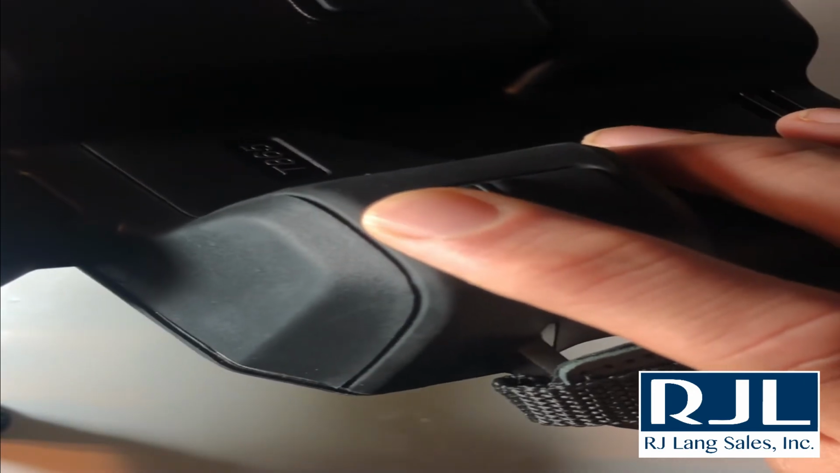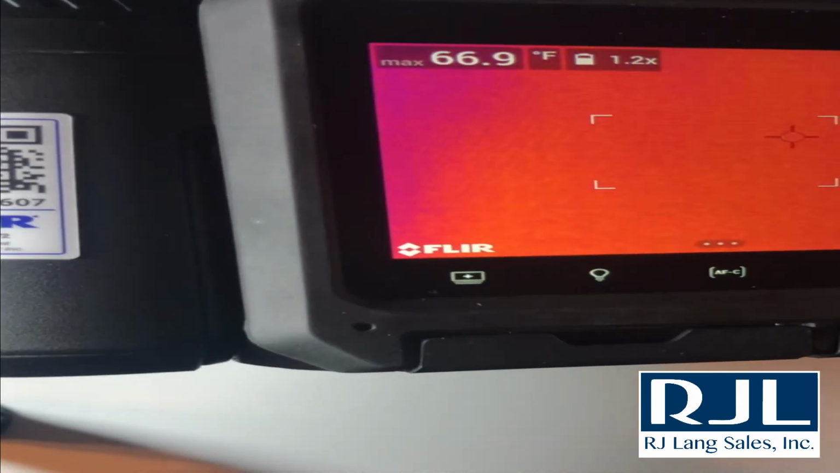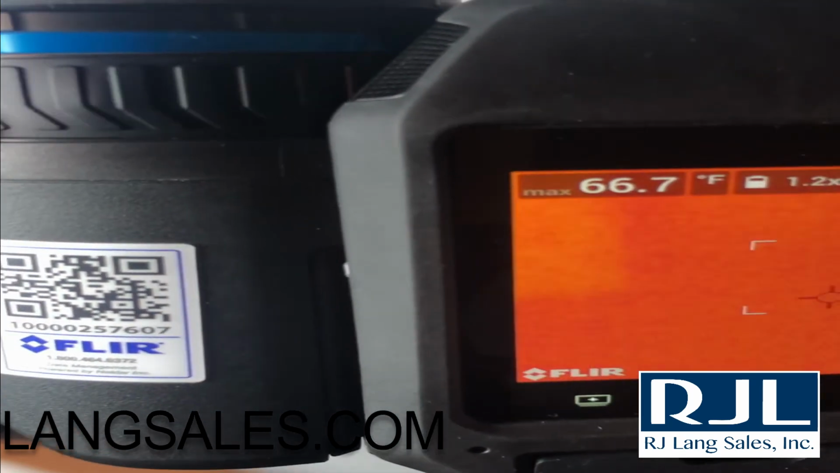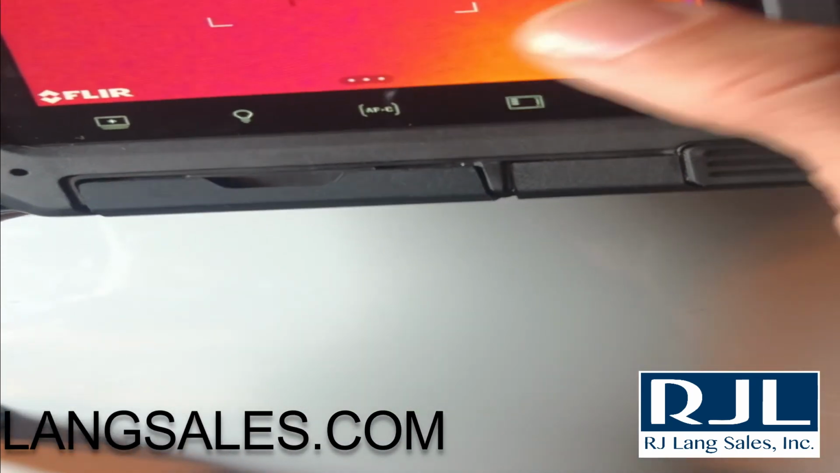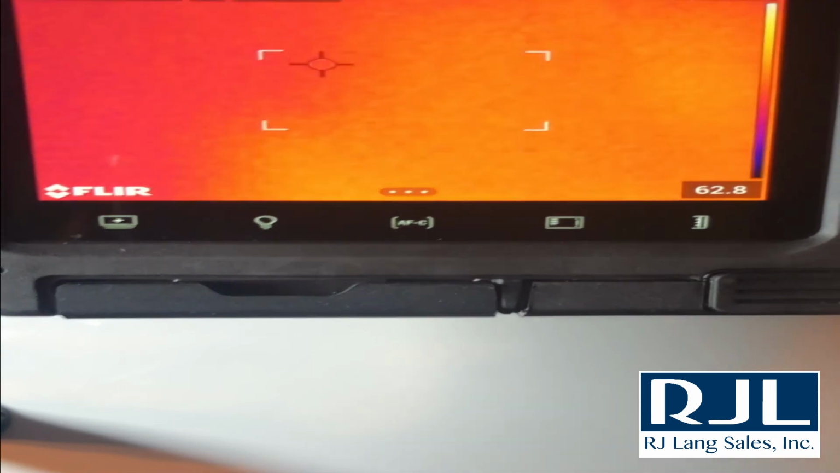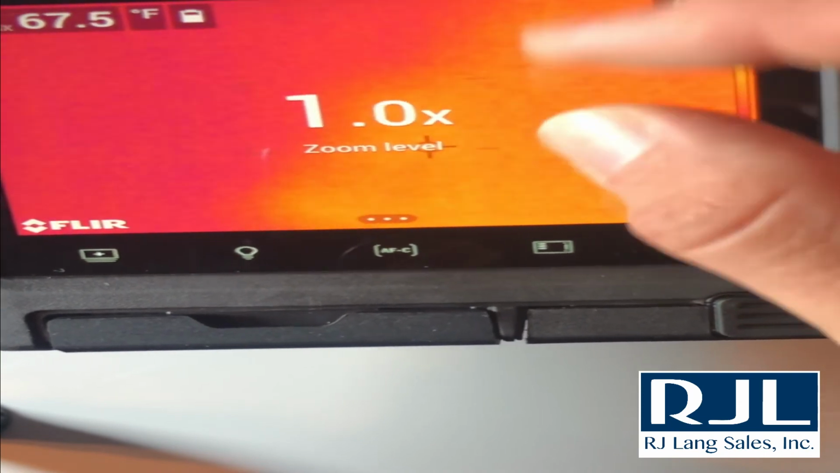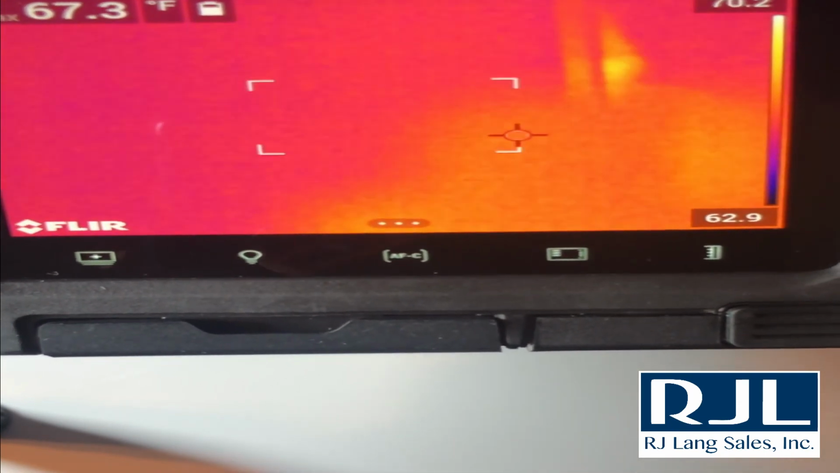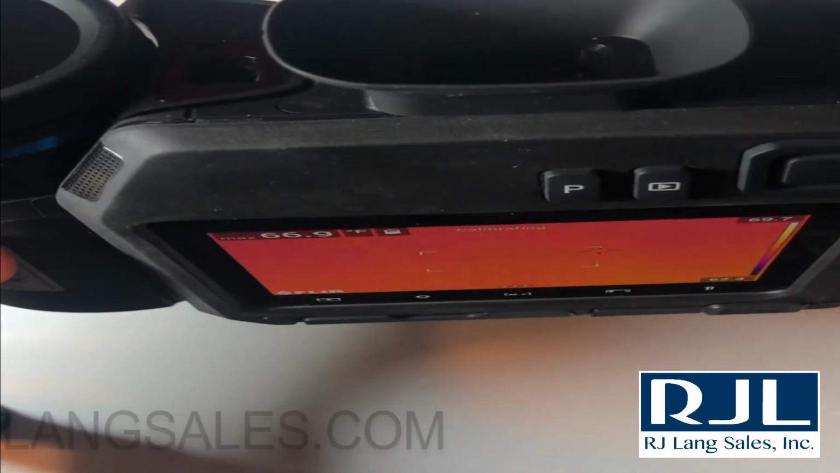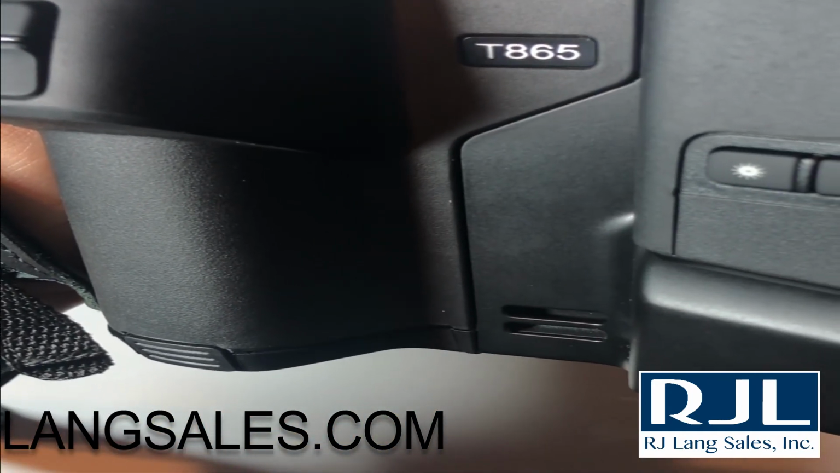that you can just click, and the mechanical drives, you actually feel it in your left hand when it operates to get into focus. You can also use this twist ring as well, which will focus your camera. And then your last option, my least favorite, is a continuous autofocus. I only use that whenever I'm taking videos. To zoom, and then to bring it back to zoom level 1. Just like using your cell phone. And that is the FLIR T865. Real quick and dirty on that.